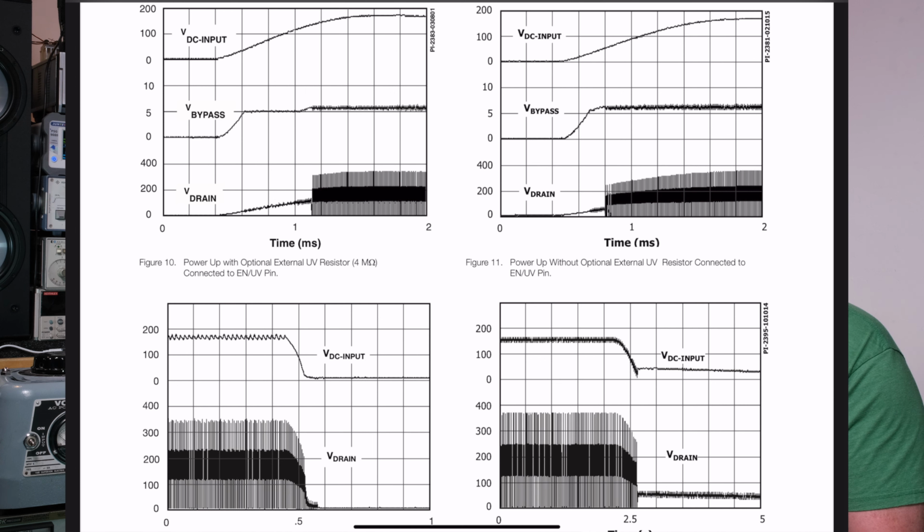So it starts off with a narrow pulse, and then it finally goes to a wide pulse to bring up the cap. Because initially what it would want to do is look at that output capacitor as a short, and it would try to charge it up really fast, and that causes an inrush current. It could damage the FET doing that as well.